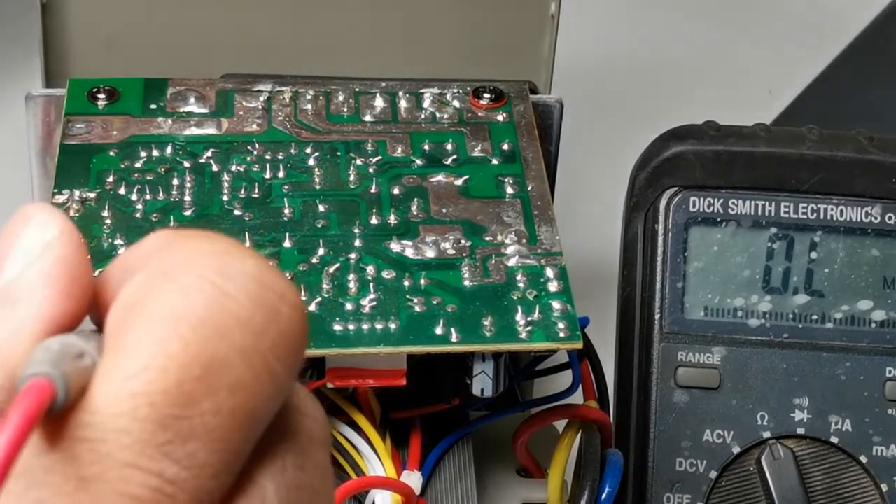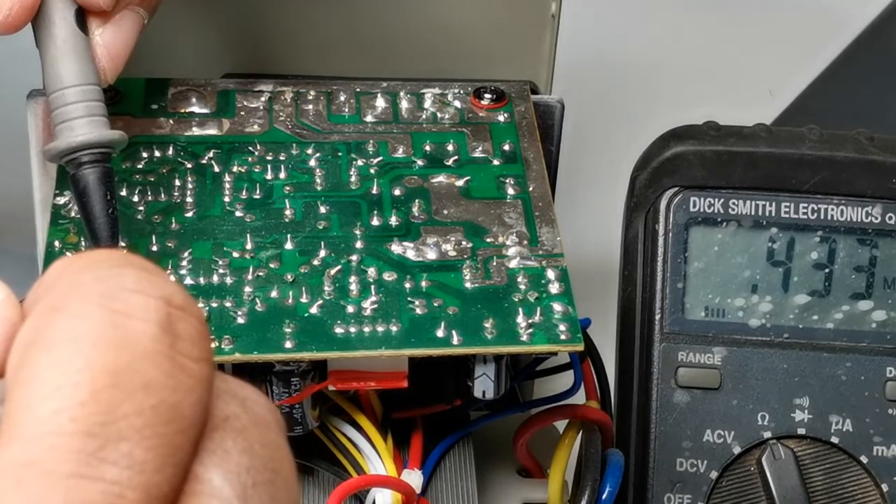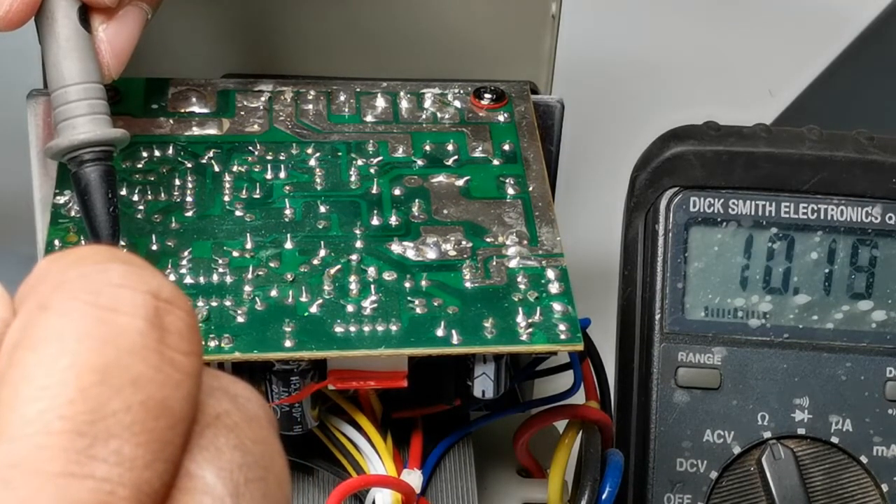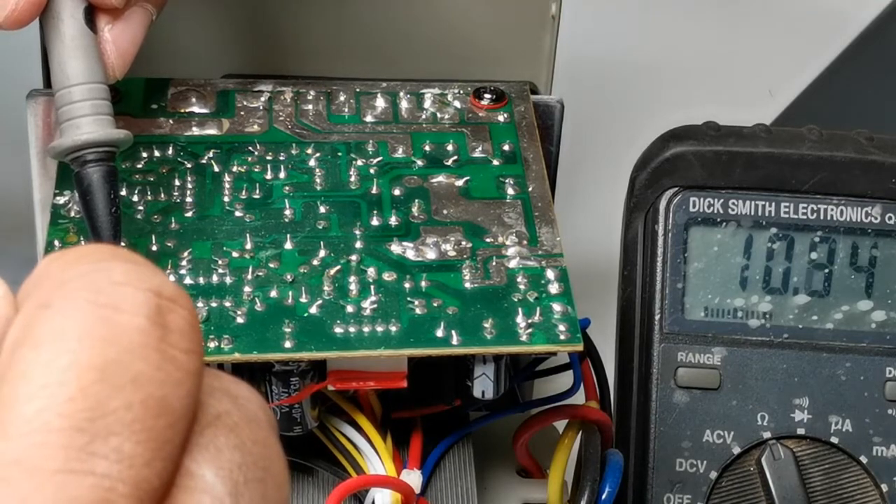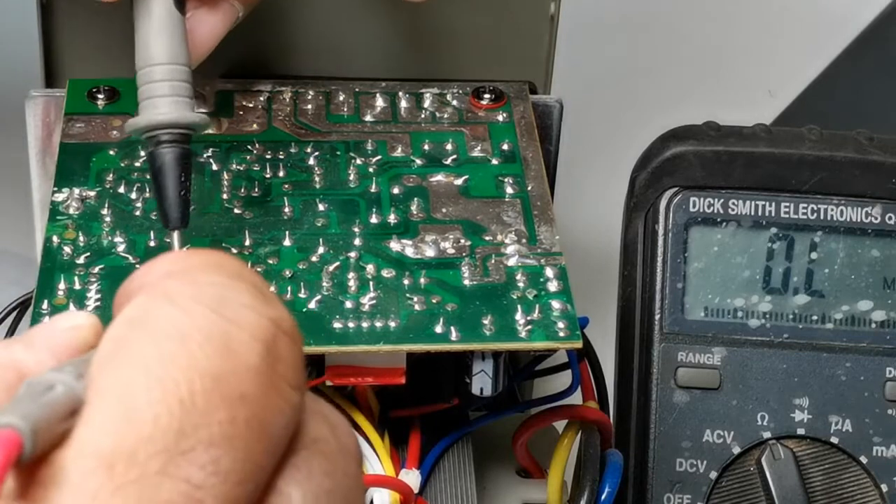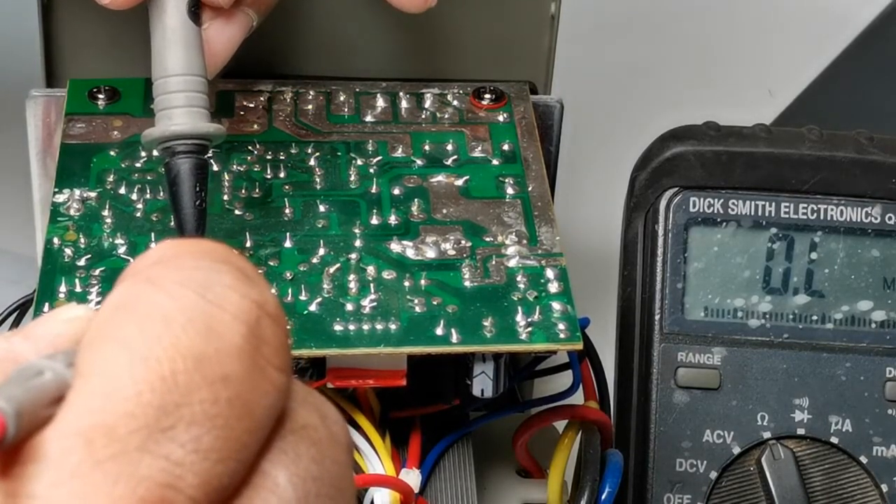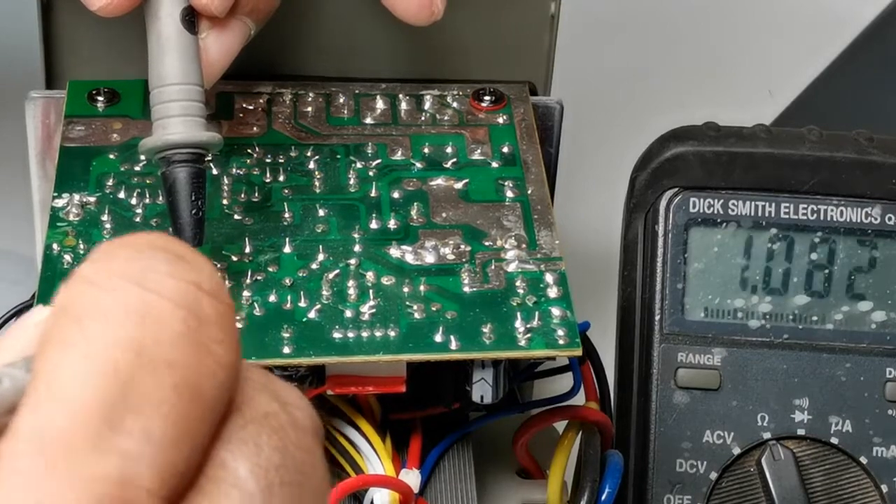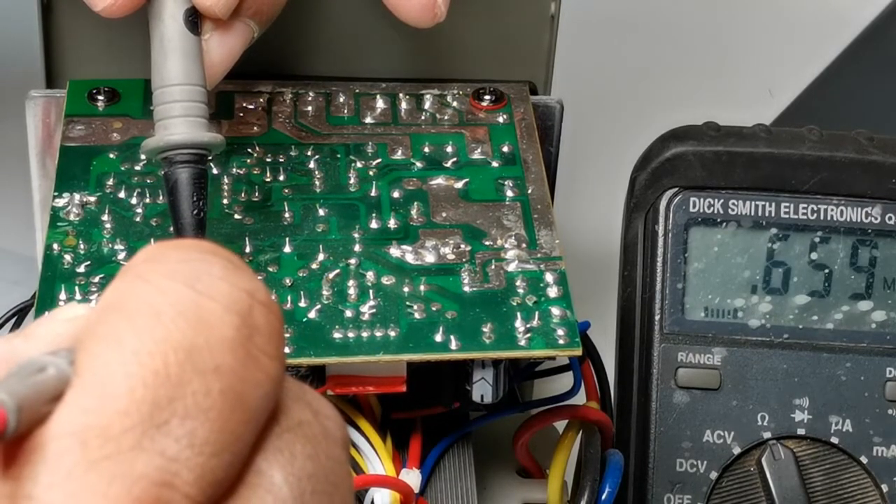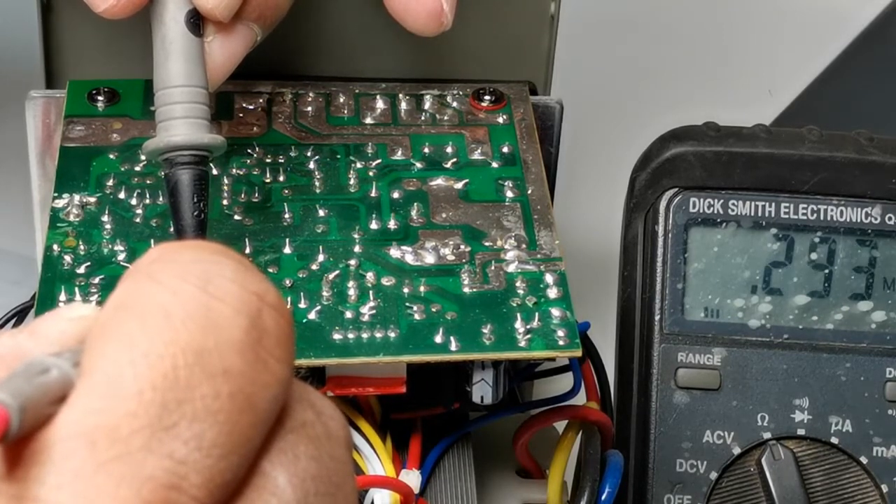Make sure that we unplug that one. It reads 9.8k. So it seems like the ground and output are not shorted. So the question is why it's loading the output. I don't believe that the regulator is faulty, but we need to find it out.